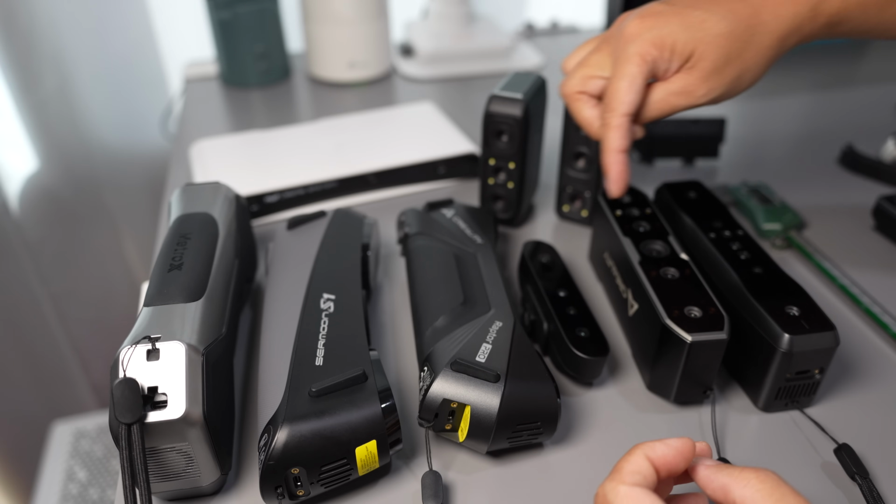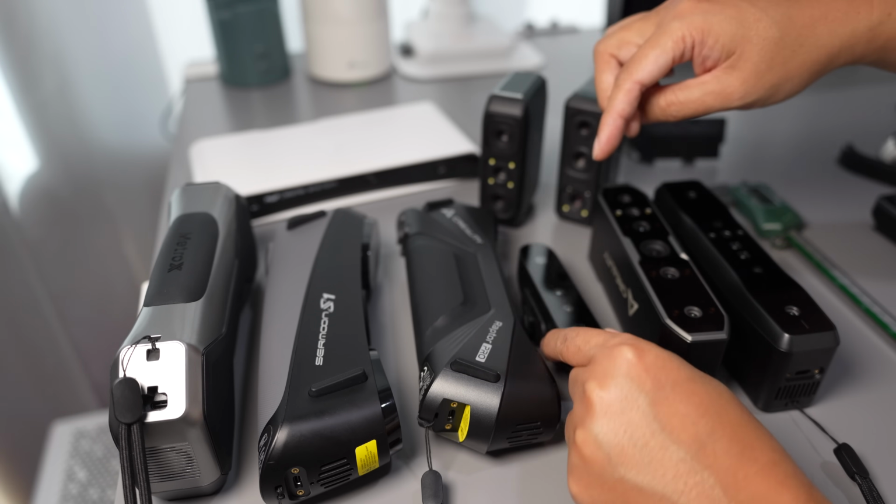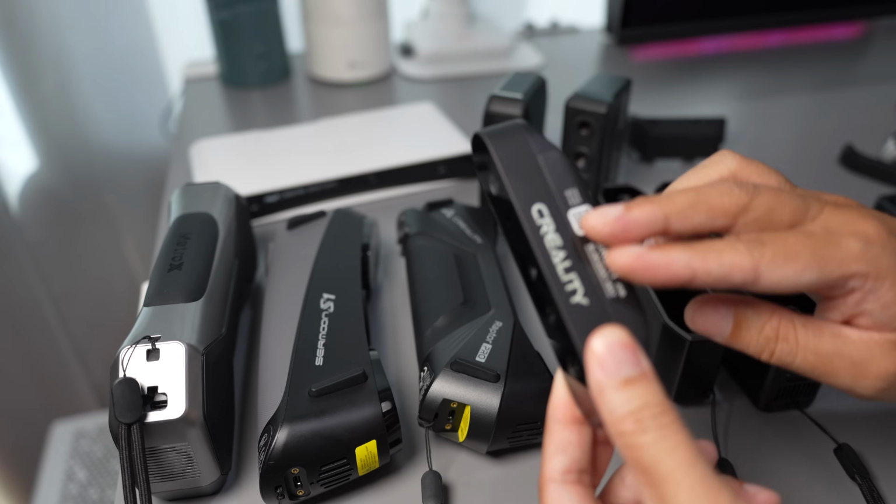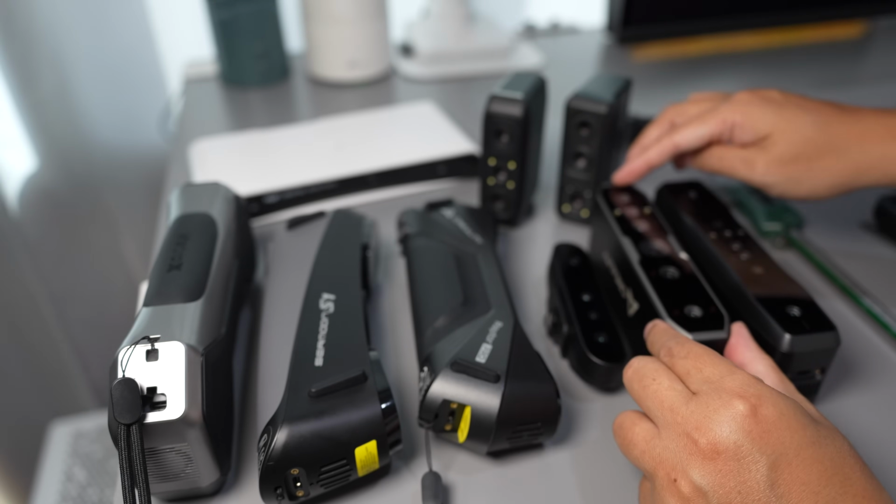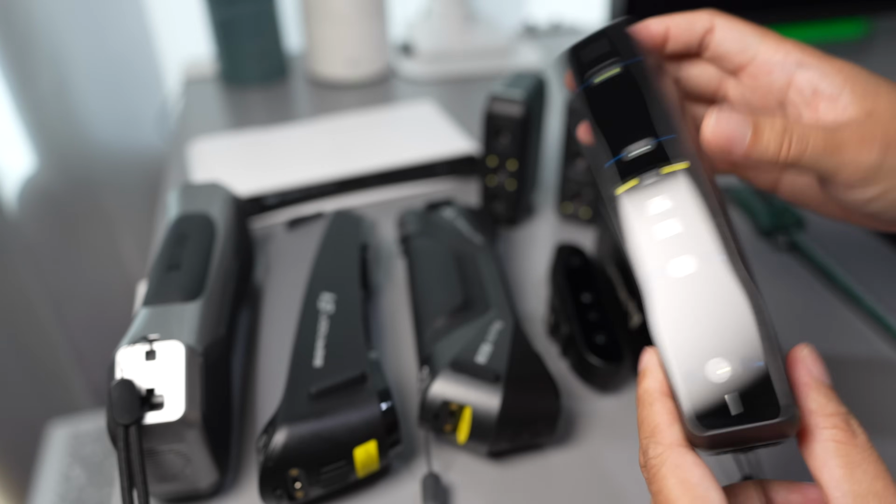These 3 are the infrared scanners, starting with the Ferret. This is the first 3D scanner from Creality that can scan a black object without using the spray. I think they launched it 2 or 3 years ago. Next to that will be the Otter. The Otter is also an infrared scanner, and this one is the Otter Lite.